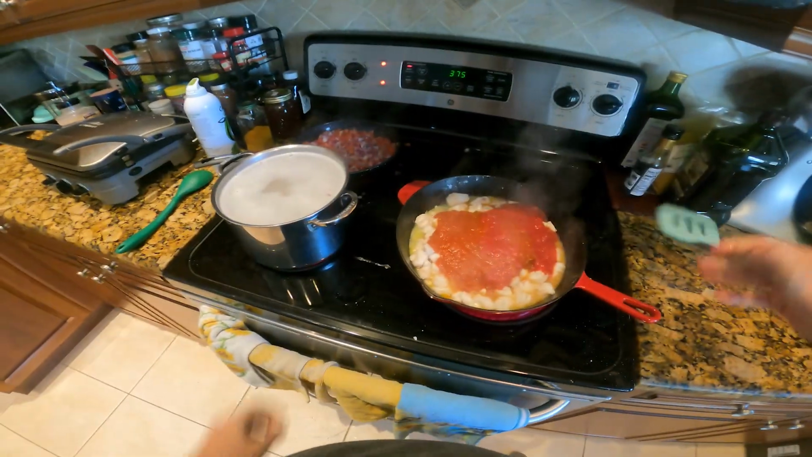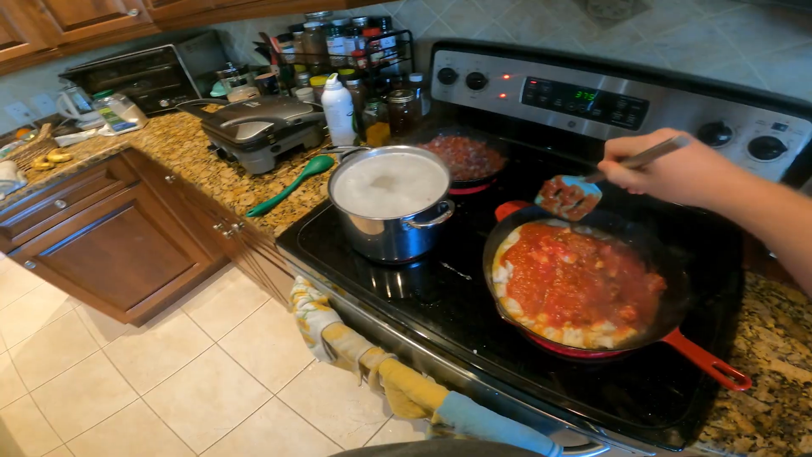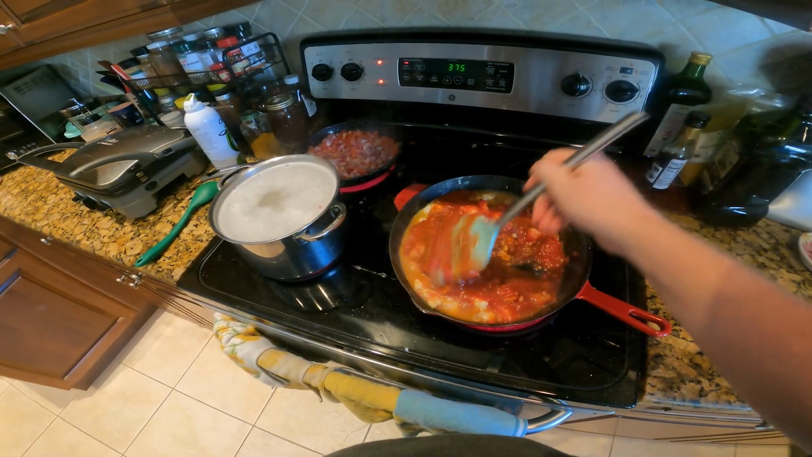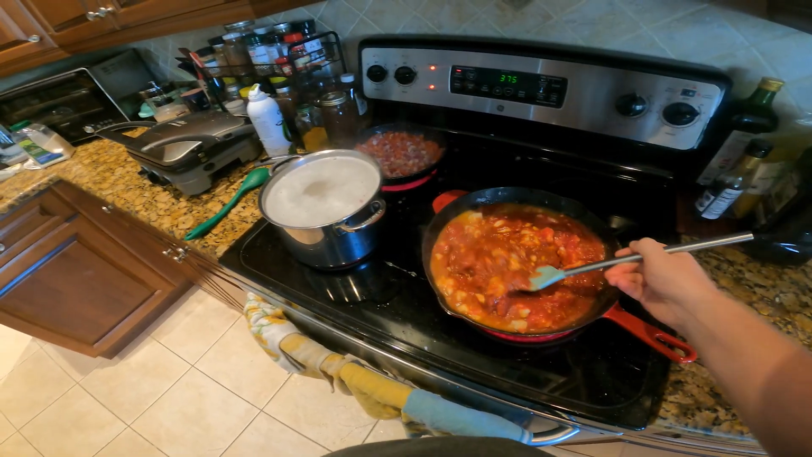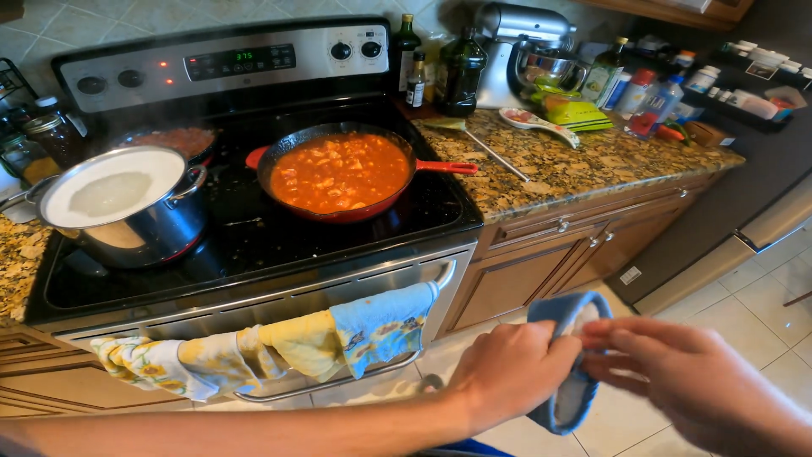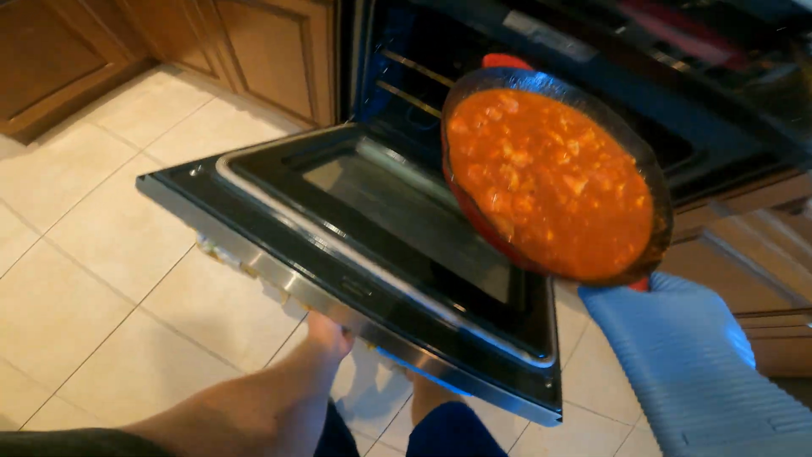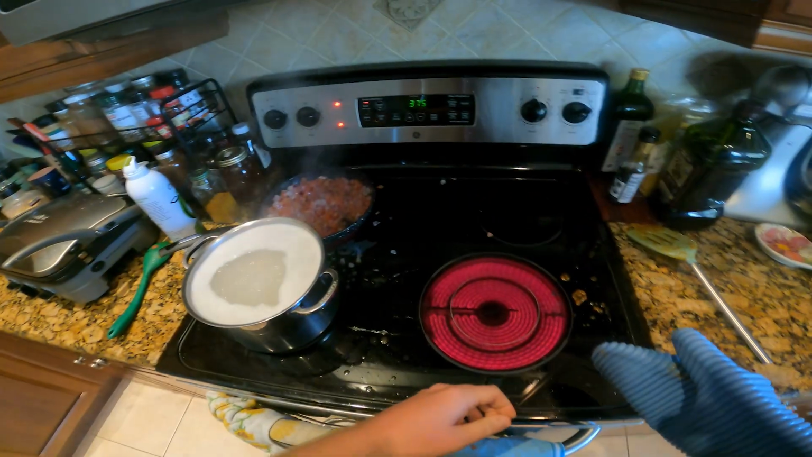Give it a couple minutes to heat this up, and then we're gonna put her in the oven. Cook everything all the way through. All right, now that our red sauce is good and hot, we are going to bake it in the oven a couple minutes to cook it all the way through.